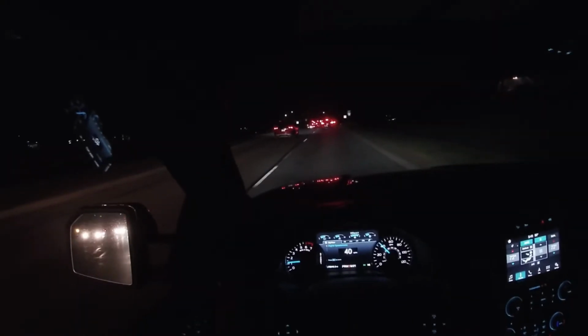It's a good engine. EcoBoost is a good engine. I'm not gonna complain about EcoBoost. Good turbo. We're just gonna drive like you might drive on a regular work day. I just gave it a little gas, just a little. Get a feel for it.